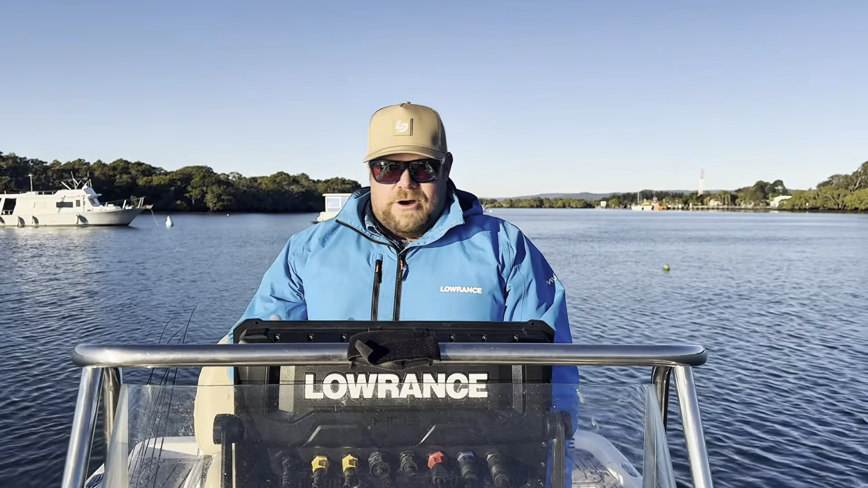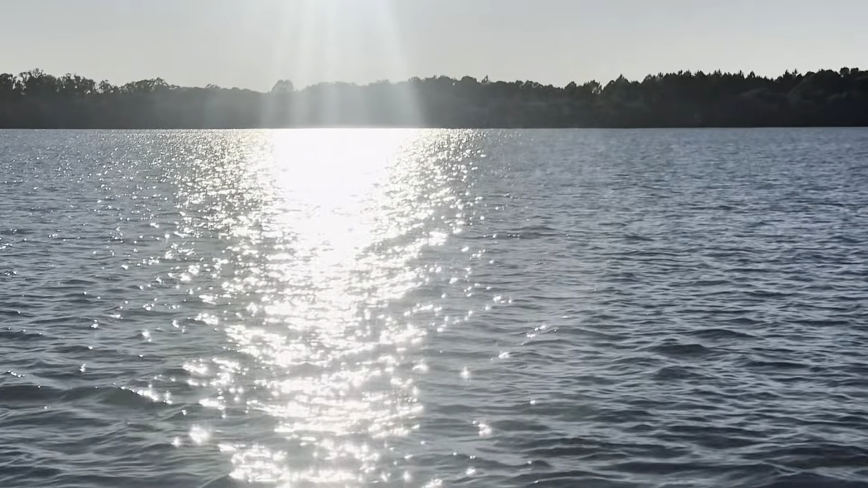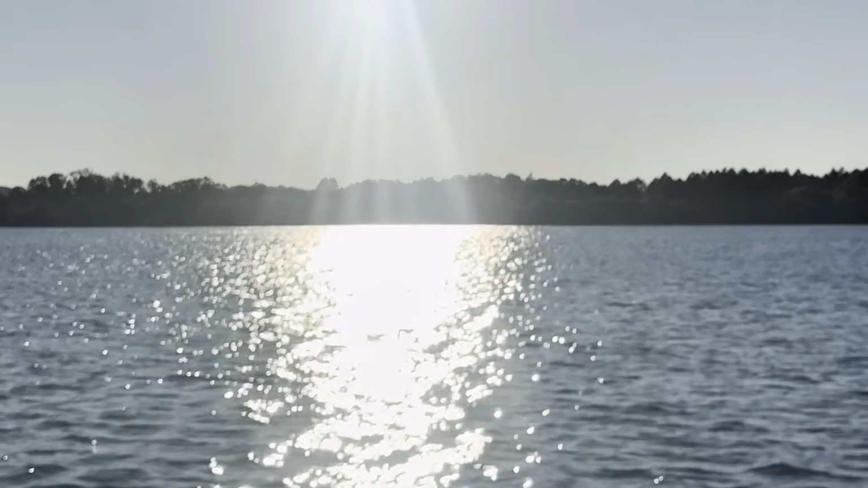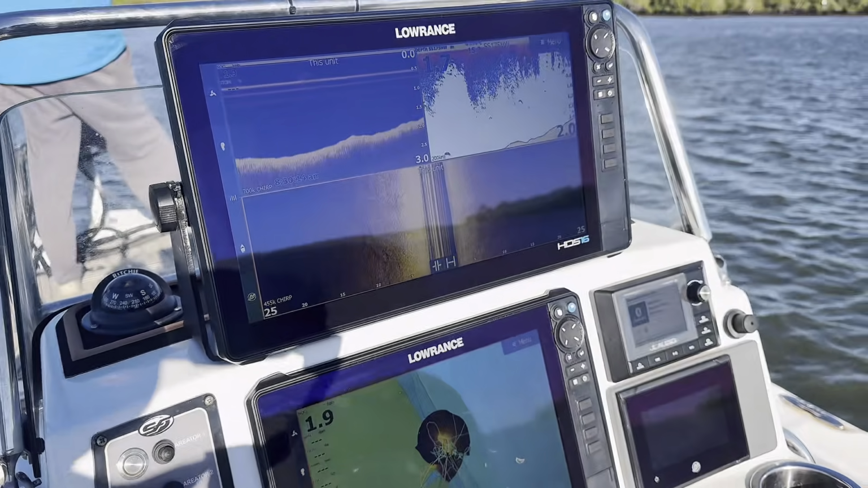So on high tide you might be looking for a weed edge, or early morning like we have at the moment with that glare on the water. It's quite hard to see those weed edges and structure up on the flats, but using your side scan you can pinpoint those and direct your cast to where the fish are.